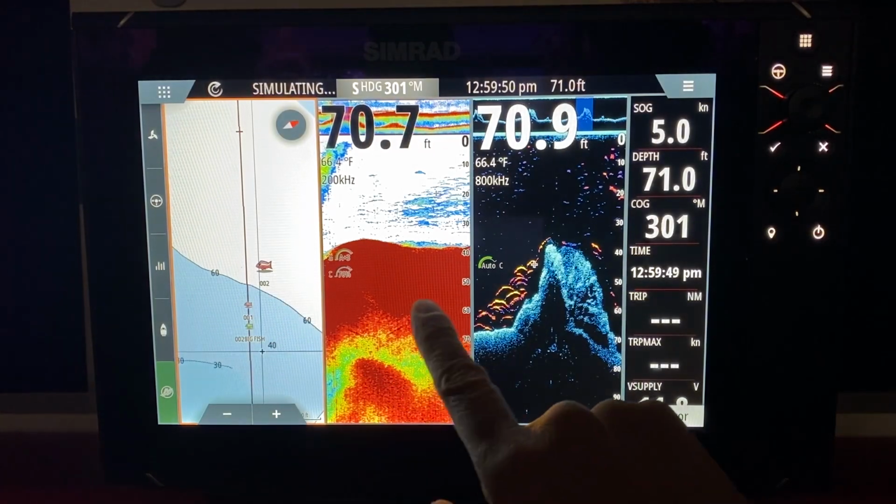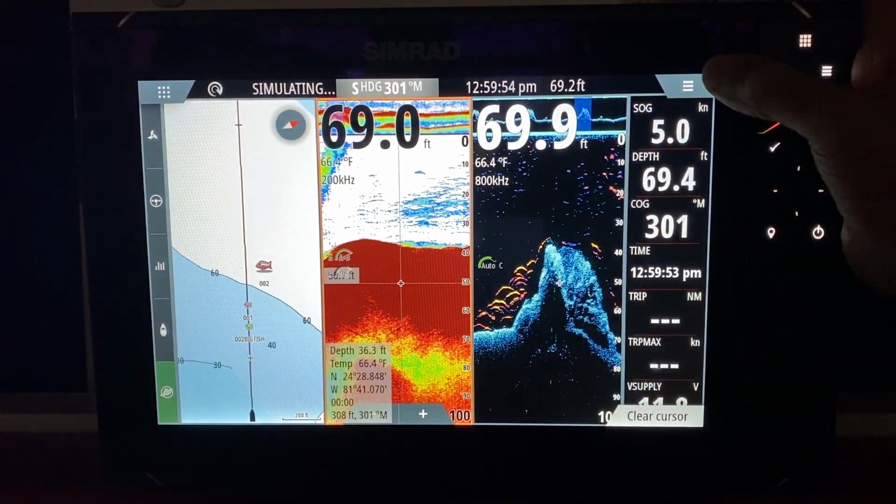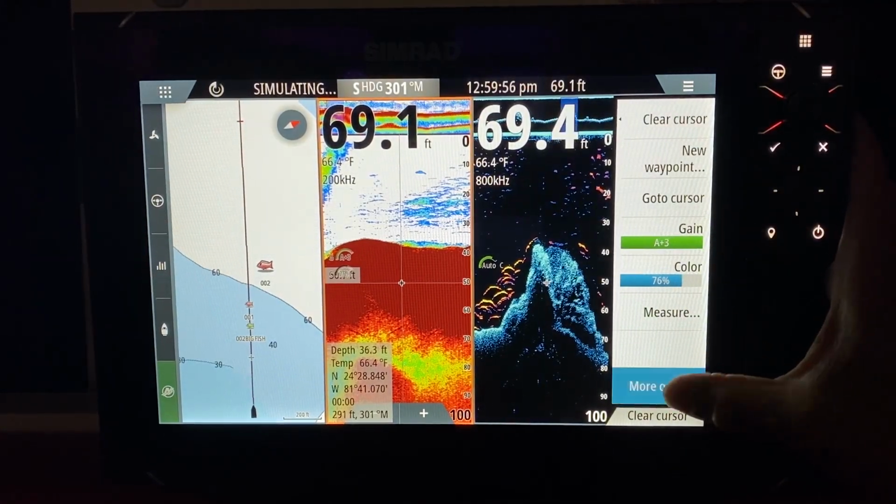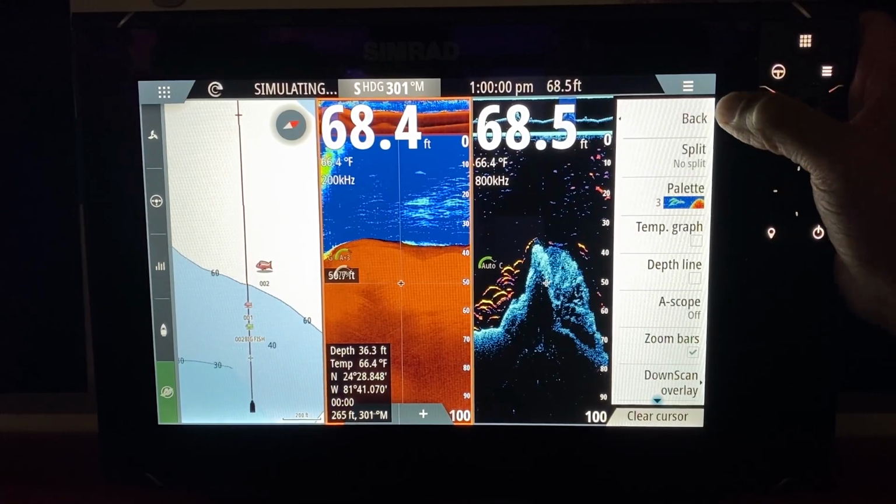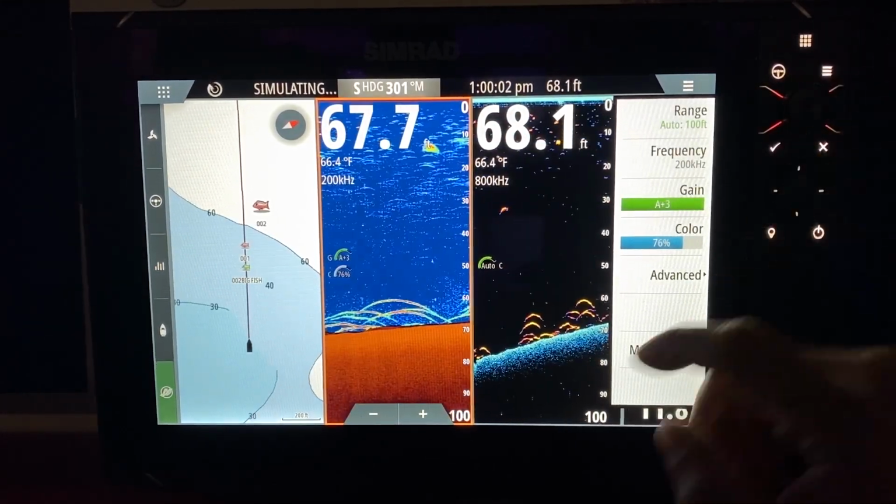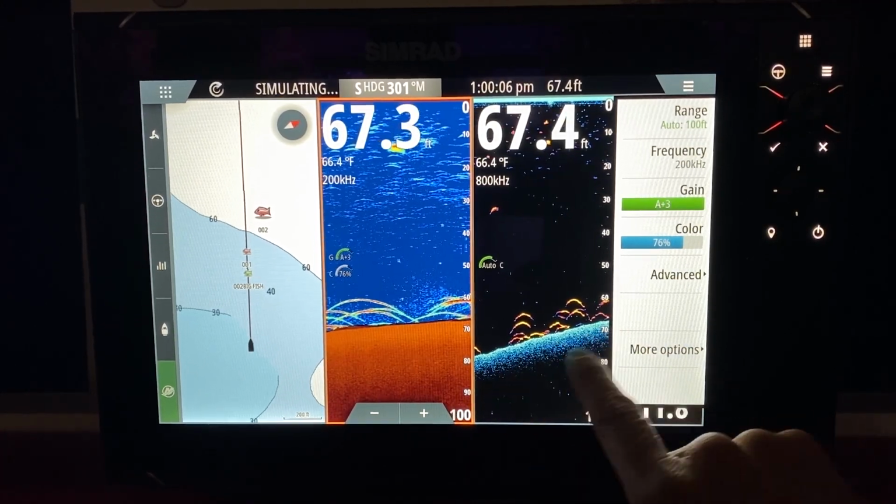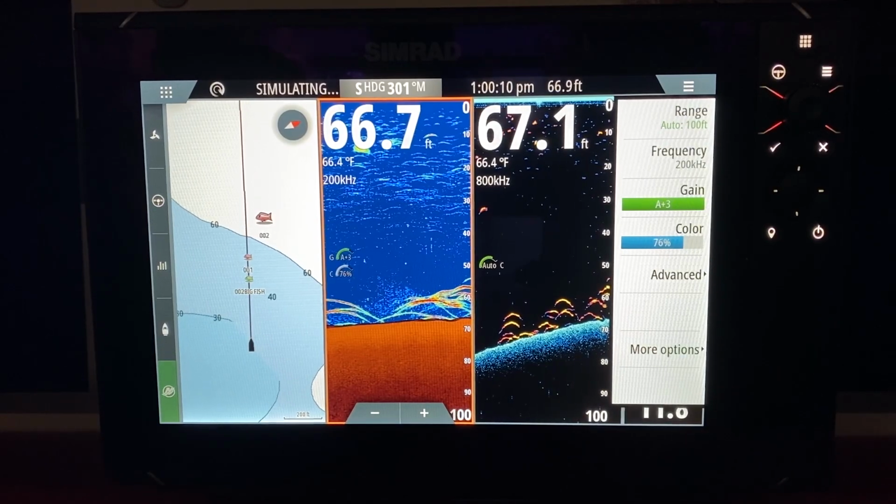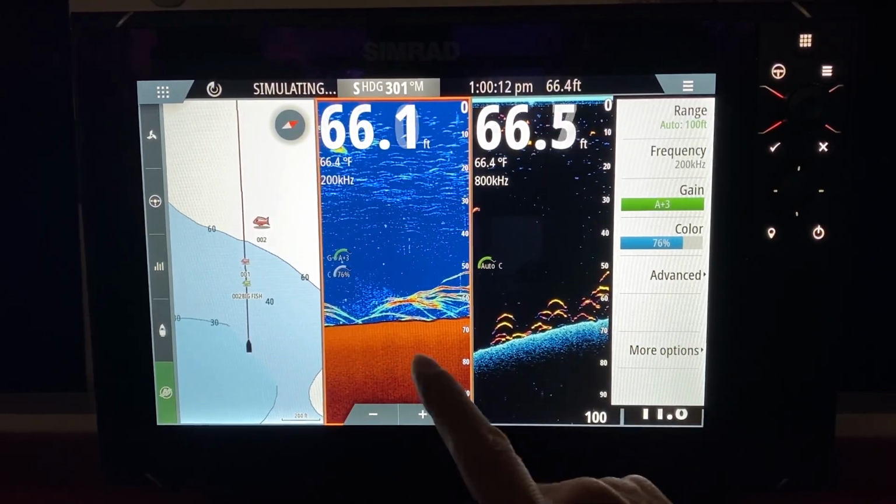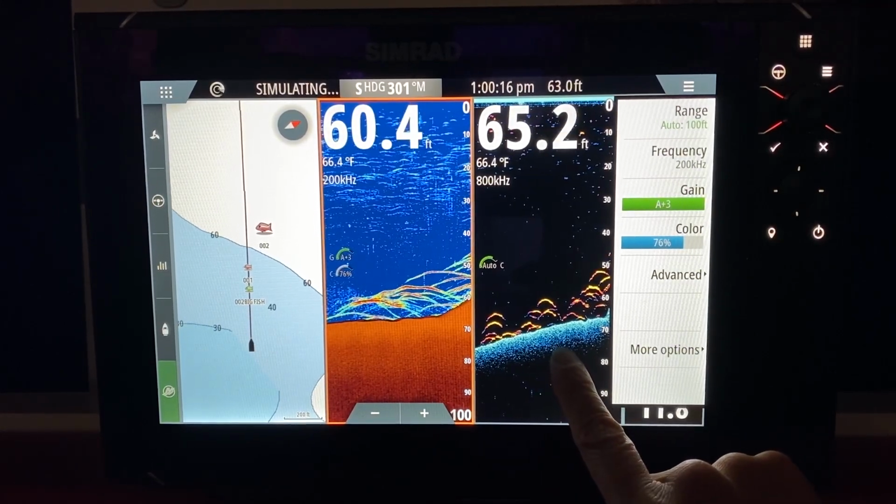There's our map. There's our fish finder. There's our downscan. Touch the fish finder. Press the menu, go back to color number 3, and have the bottom coloring, and clear cursor. So this is side by side. This allows you to see the hardness of the bottom. This allows you to see the weeds. This allows you to see logs sitting on the bottom beside a 2D sonar. So in fisherman's talk, this is 2D sonar, this is 3D downscan.